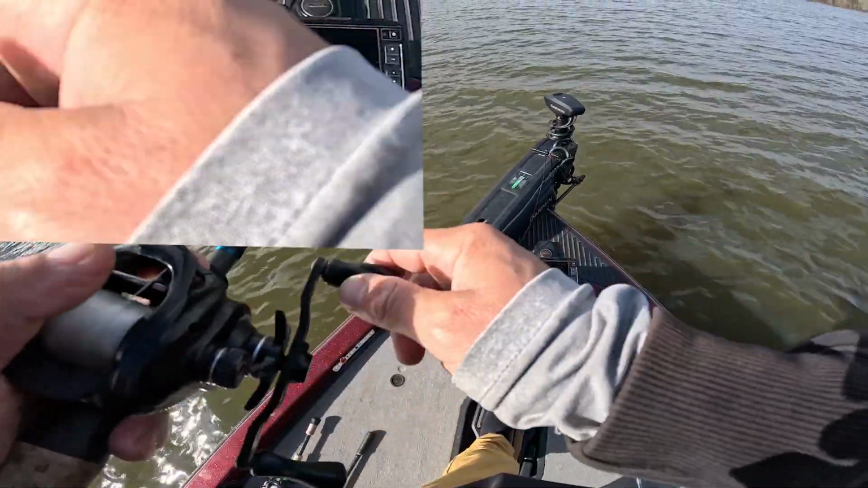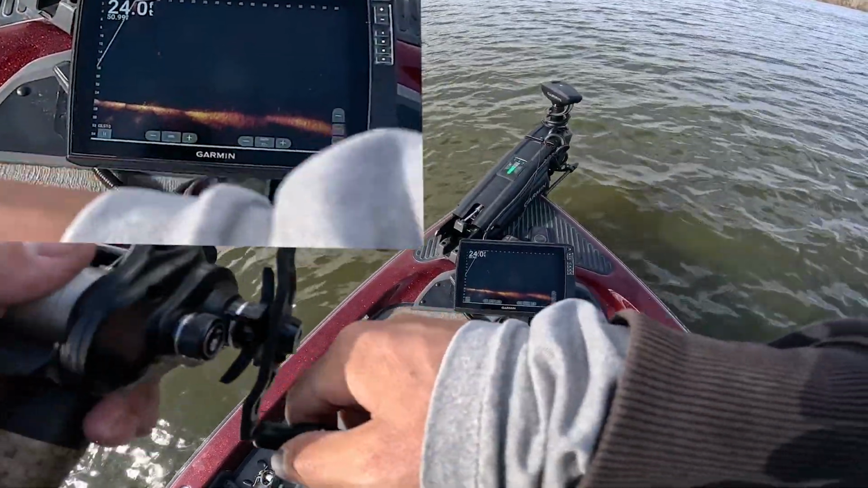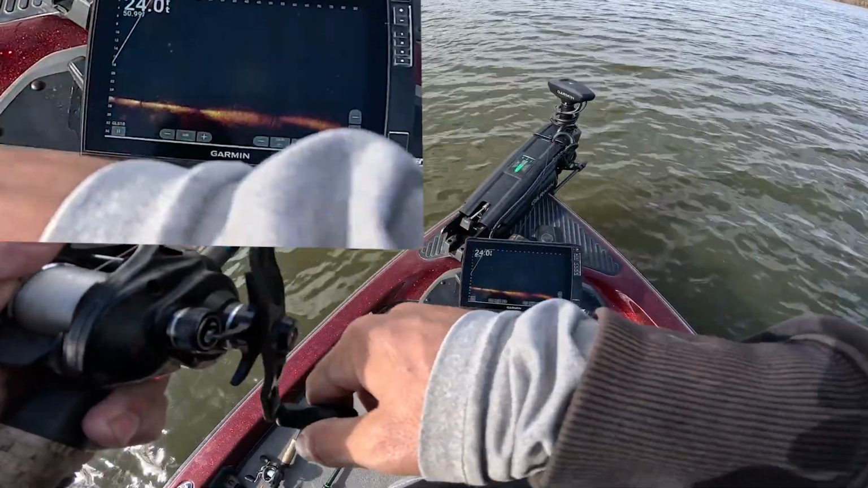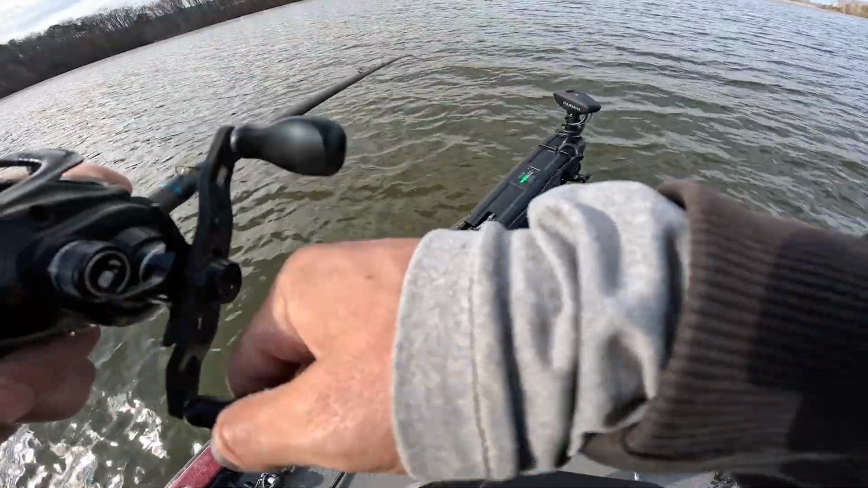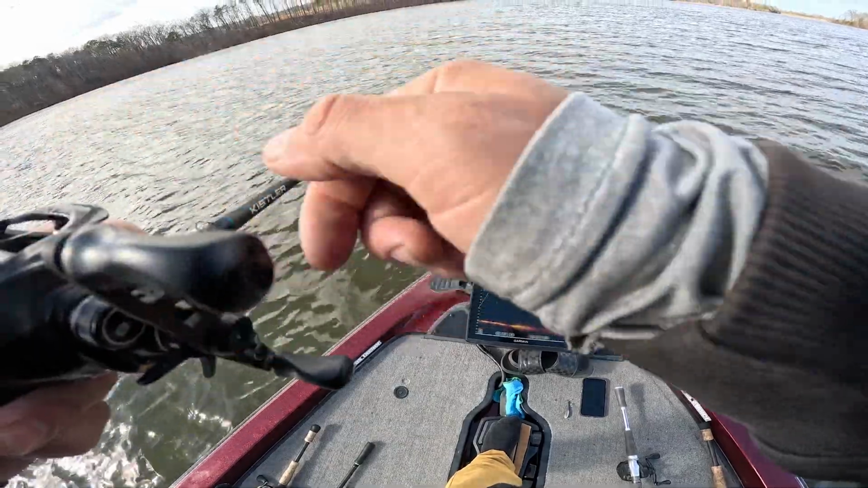It started swimming after the A-rig, and I'm trying to get it to react to the bait, and it's swimming faster and coming up and looking at it, but it's not eating it. You know, ripping the rod and seeing if I can get it to react to it, popping it, shaking it, doing whatever I can just to see if I can get this thing to eat, because it's just sitting there.